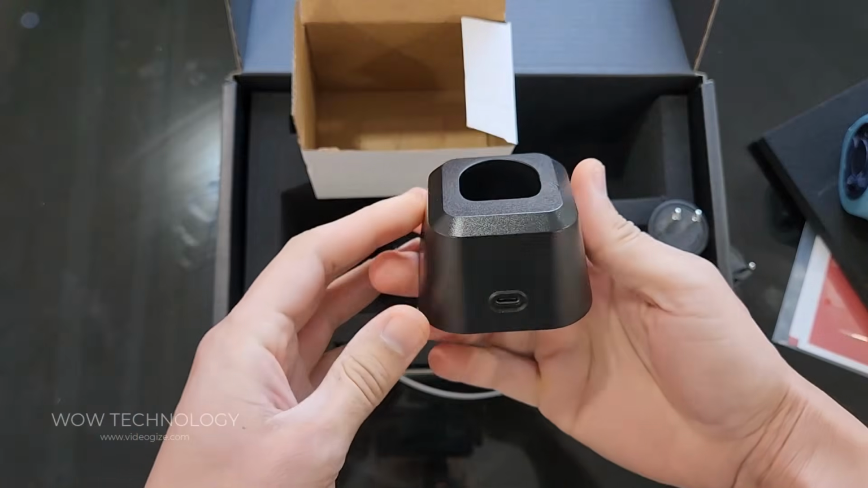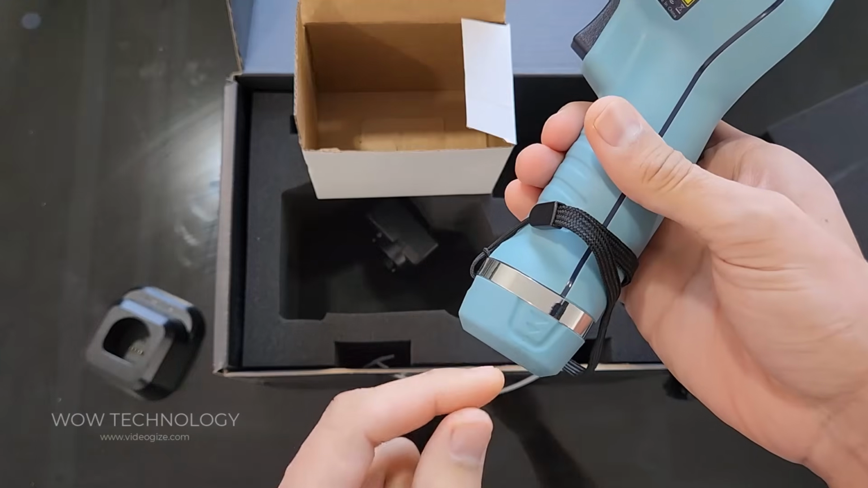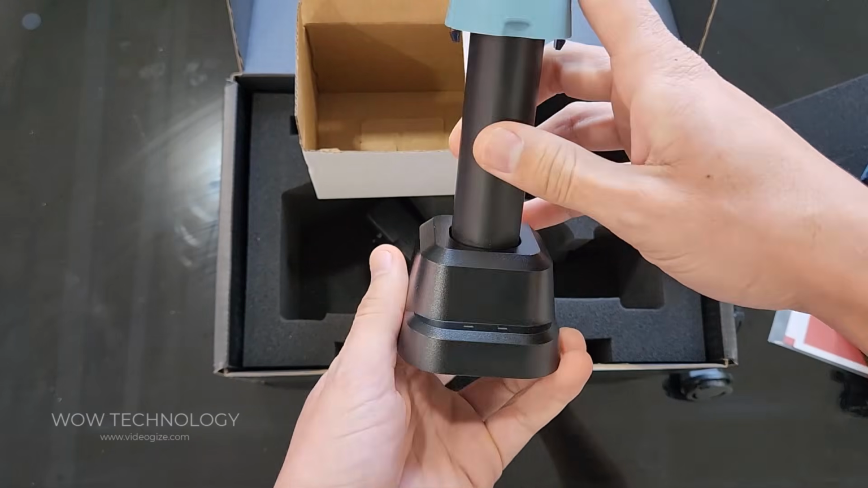It also has a charging base for the battery. You plug it in with the USB-C cord. The way to take out the battery, you just press this button right here on both sides. It slides out, and then this just slides right in, and then it will start charging it.